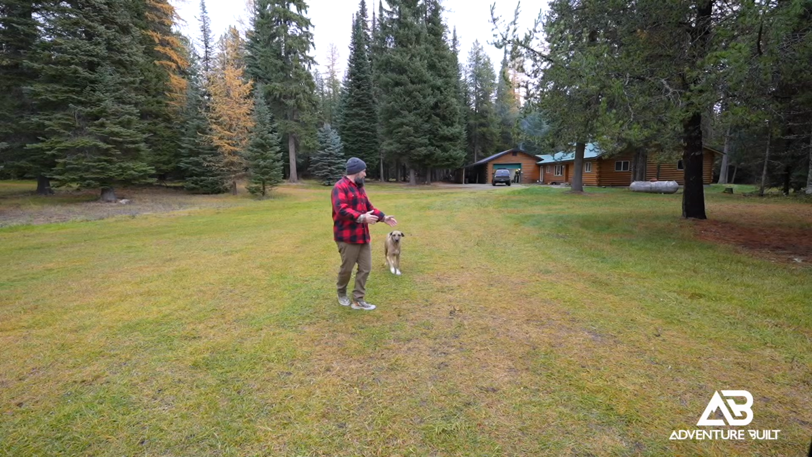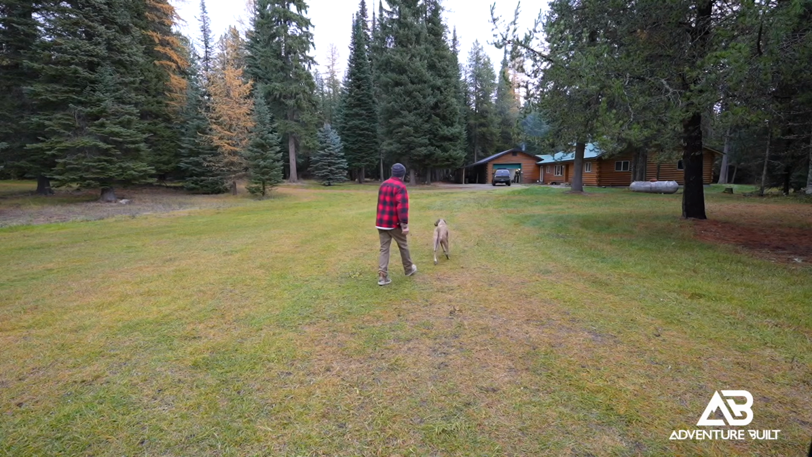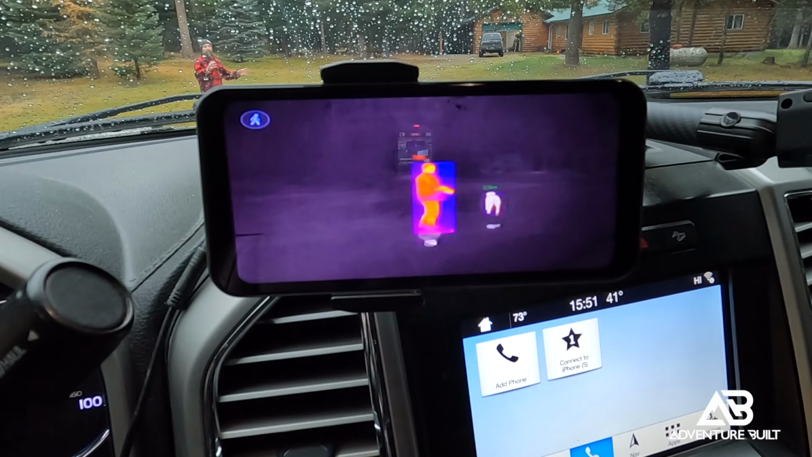Now I've got my puppy out here with me, and we're just gonna walk in front of the camera a little bit to see what the difference between people and animals is.